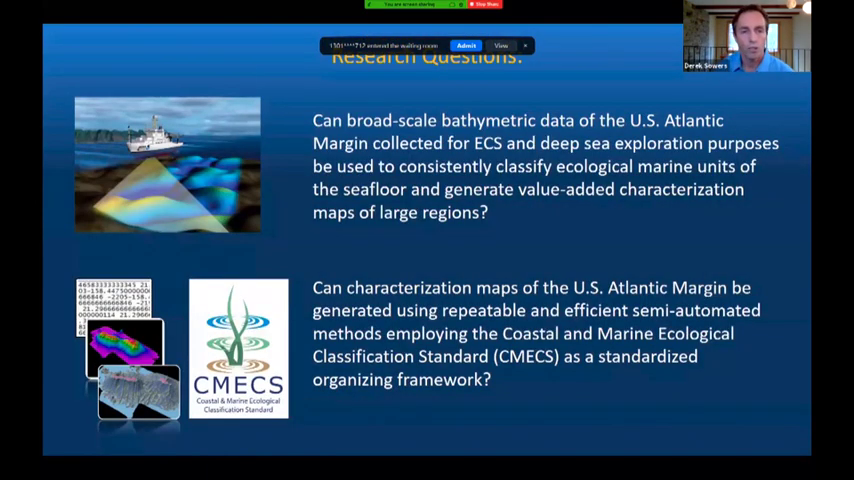So some of the fundamental questions I was looking at here was, can broad scale bathymetric data of the US Atlantic margin collected for extended continental shelf and deep sea exploration purposes be used to consistently classify ecological marine units of the seafloor and generate value added characterization maps of large regions, given the scale and the resolution of this particular data?